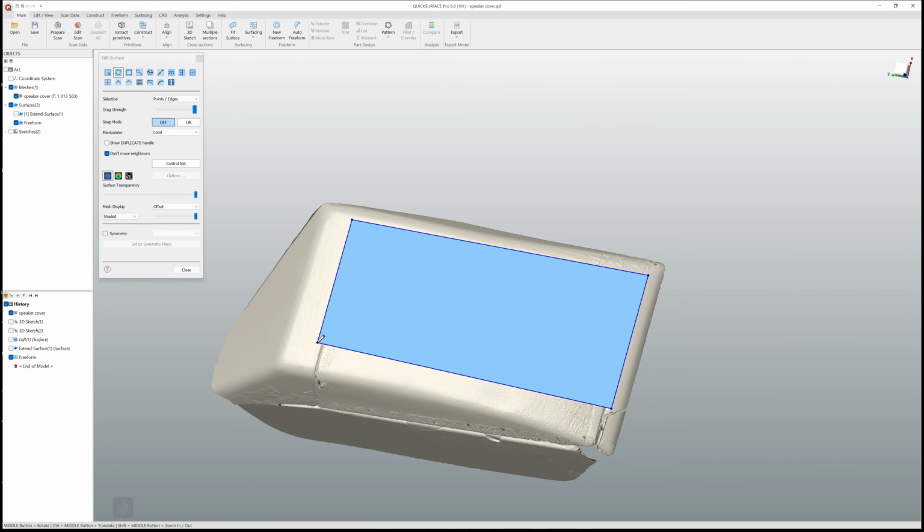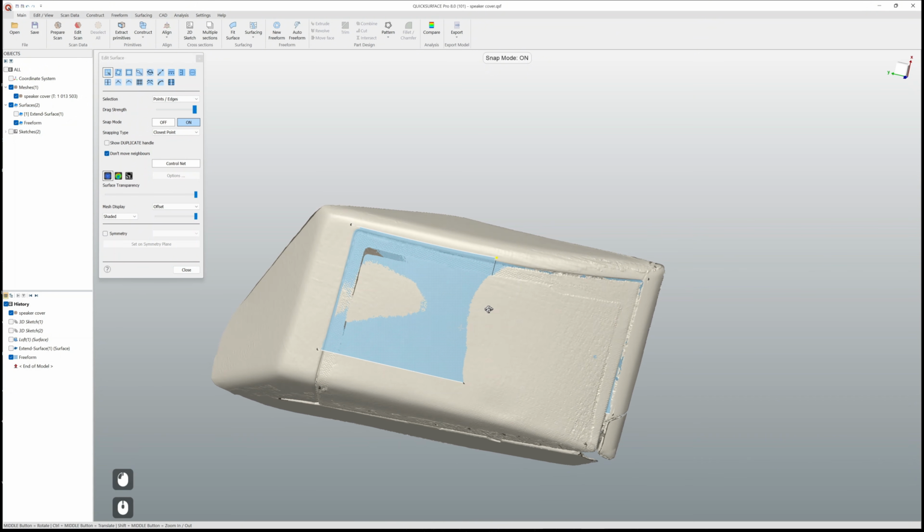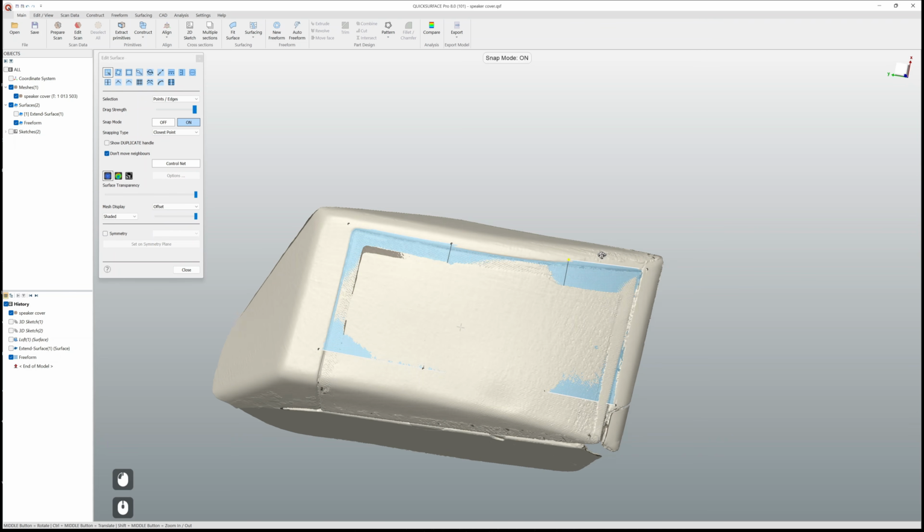I'm just going to create the first patch like this. Let's bring on snapping. Let's add one split here like this, and I actually want to create another one here as well. Let's just snap this one point on the corner.